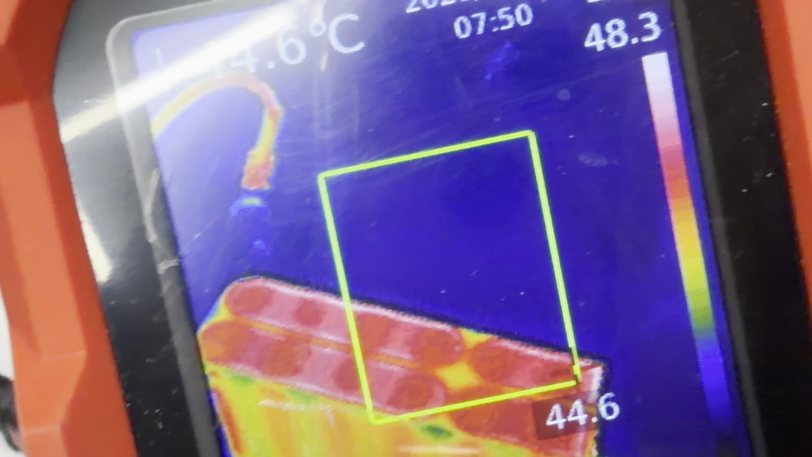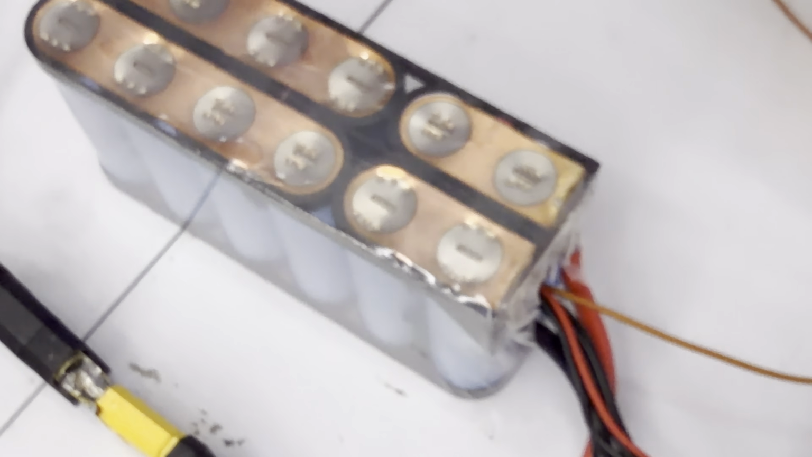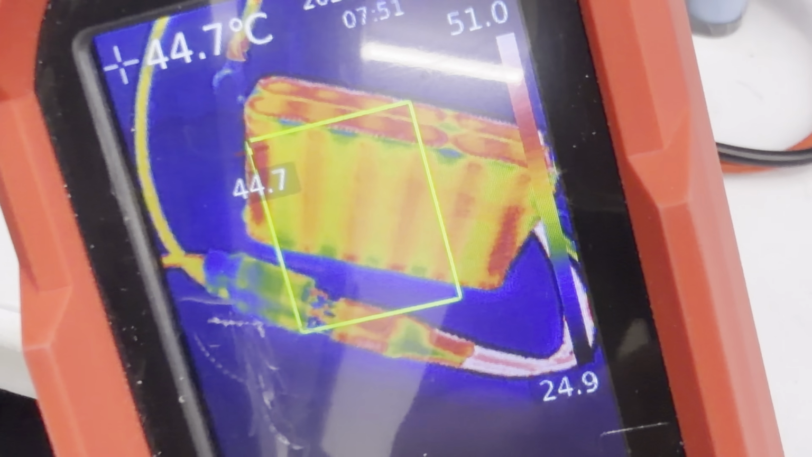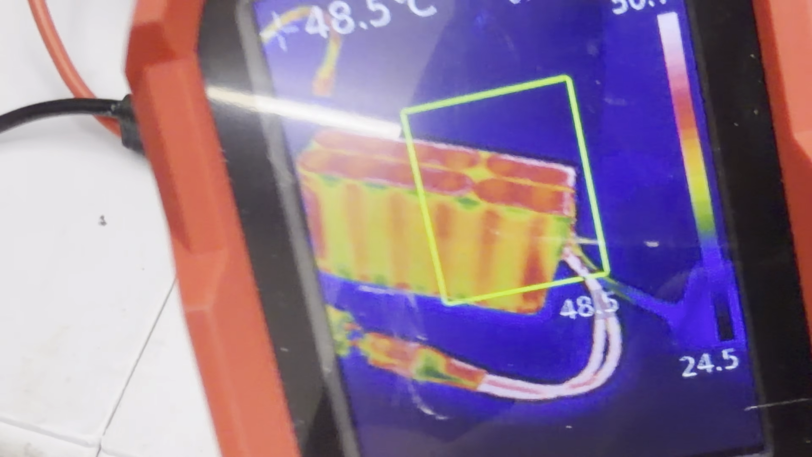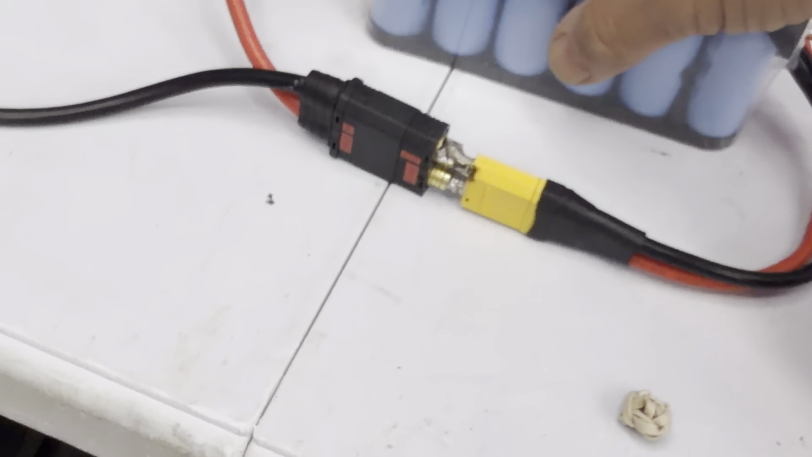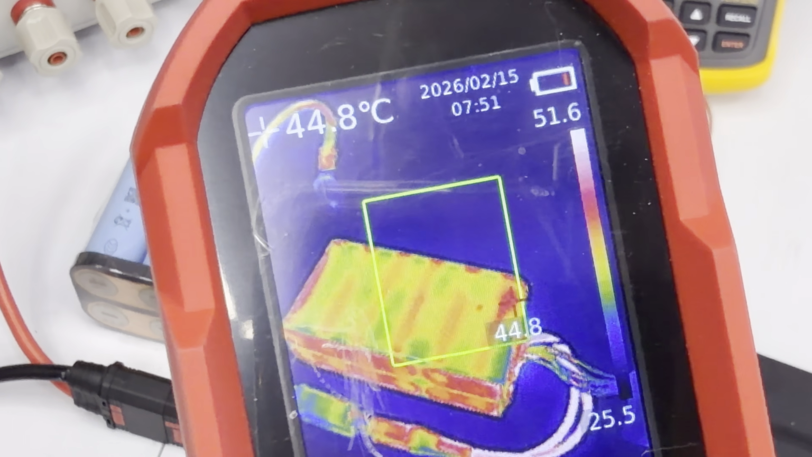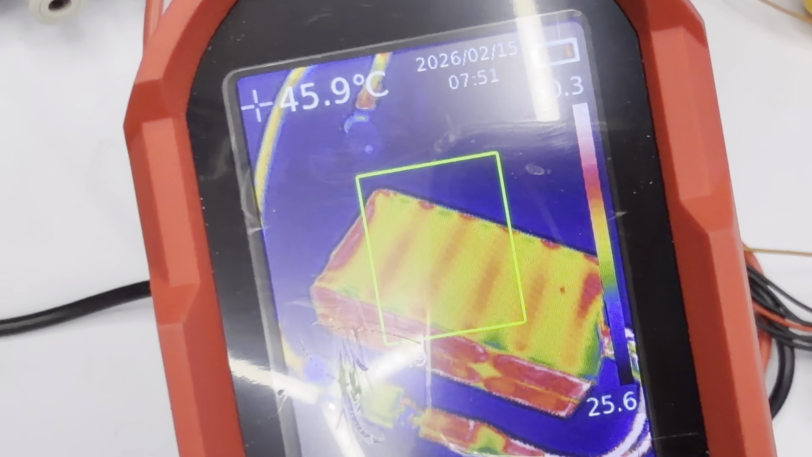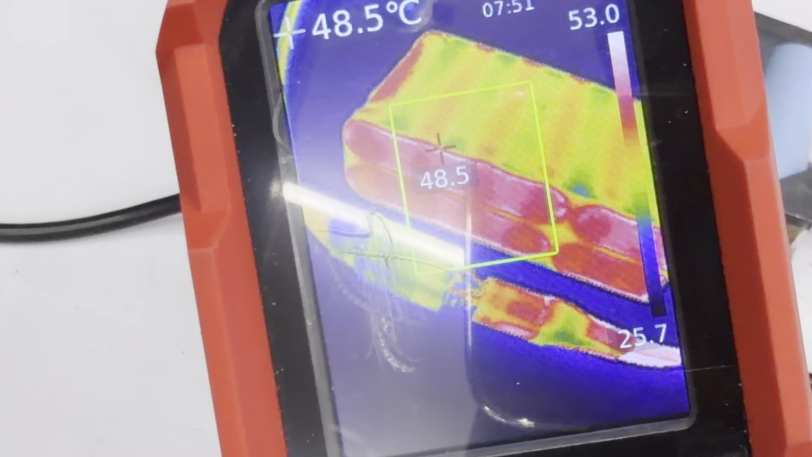Cells are doing great. Let me check myself on the other side. I'm checking right now if I have any bad cell. See this color rating, they are all perfect. That's great. That's what I'm looking for, because that will tell you if we have any problem with the welding. Everything is perfect. Copper is doing great.